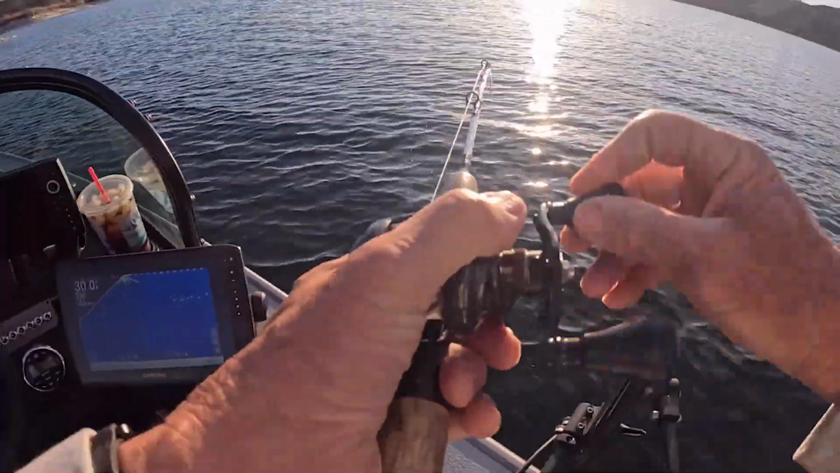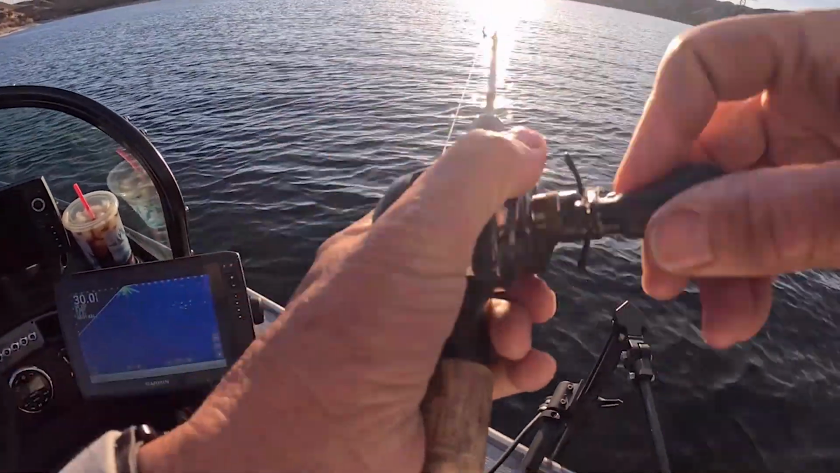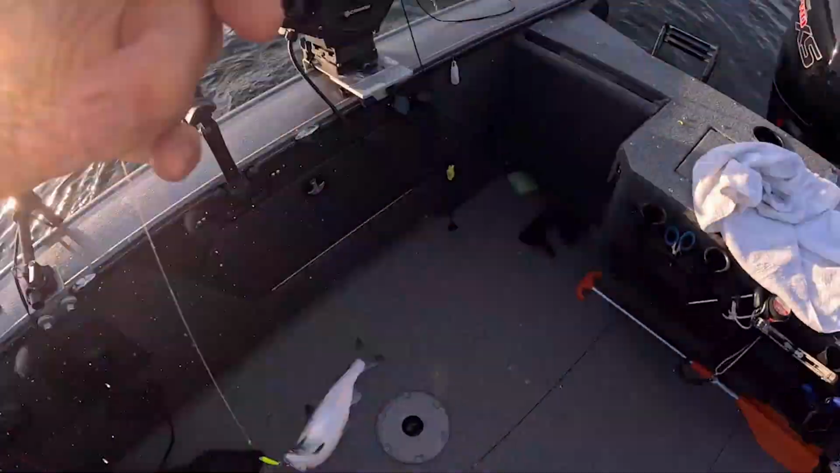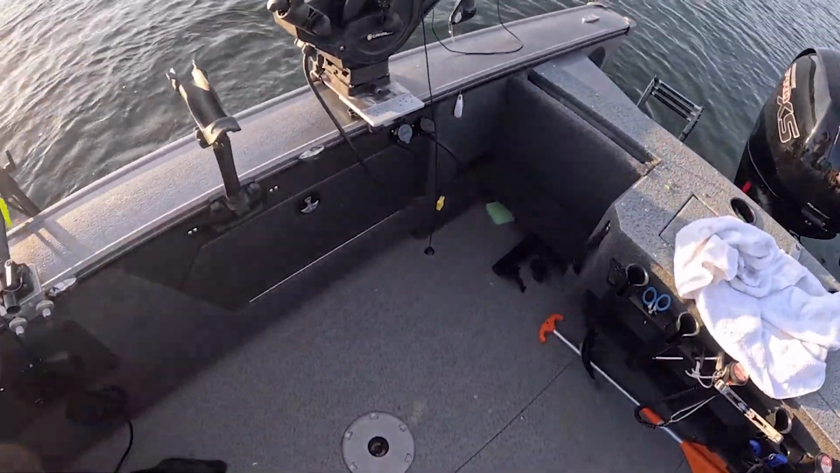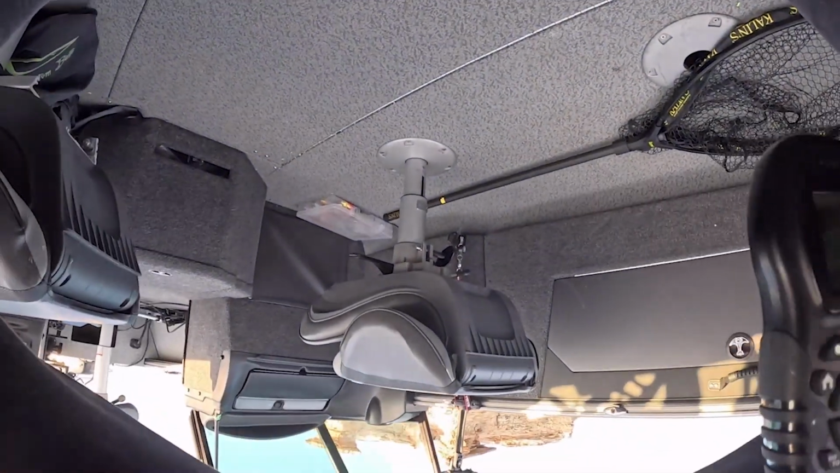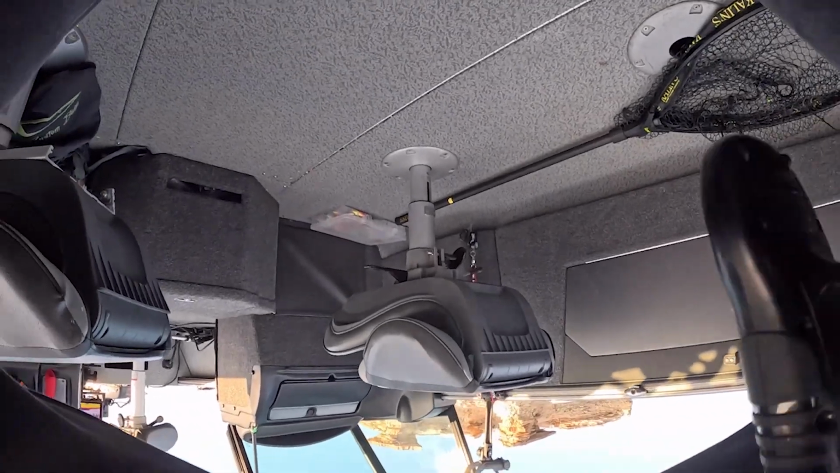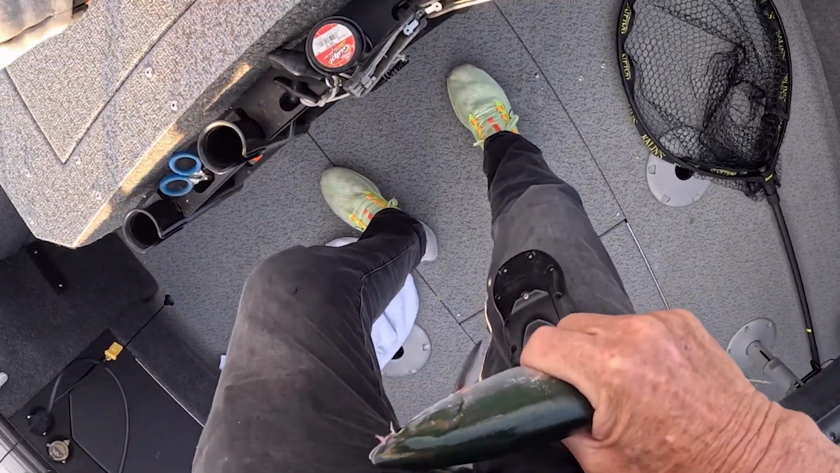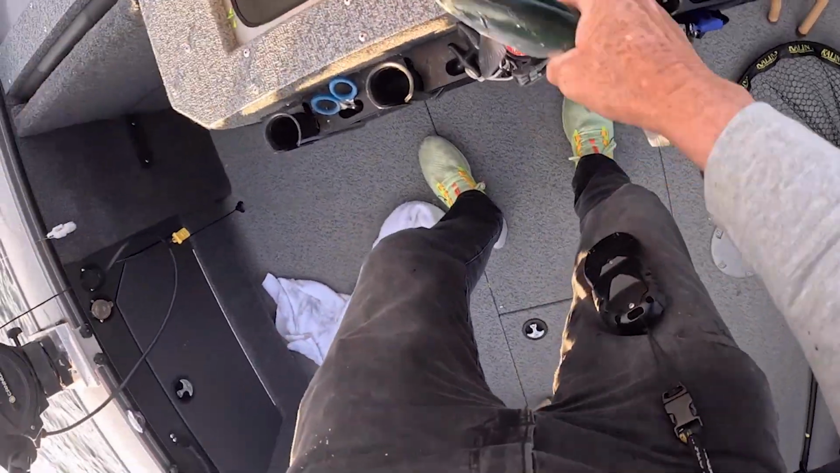Out here, we'll see what we have here. Oh, it looks like a kokanee. Ooh, I'm gonna get it in there really quick. Nice Koke. A little smaller variety, but not bad.